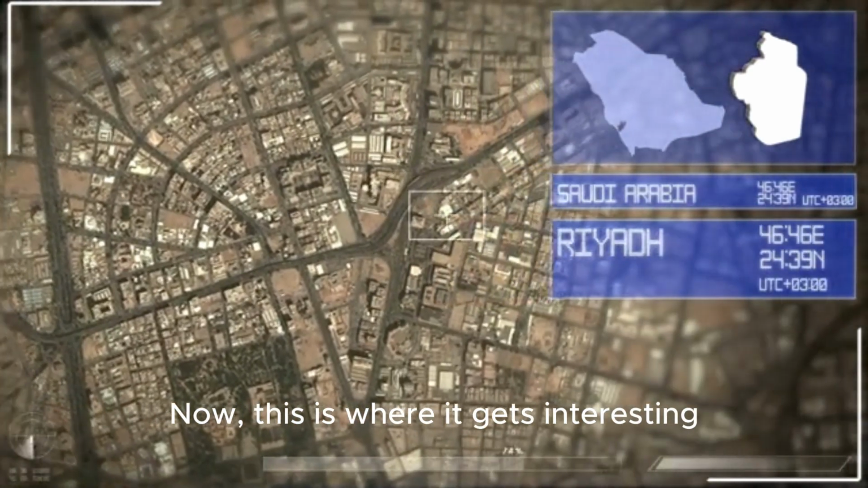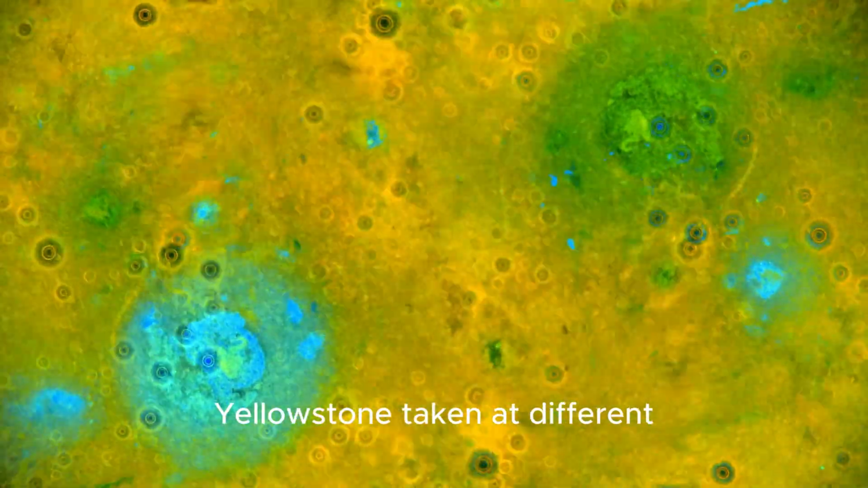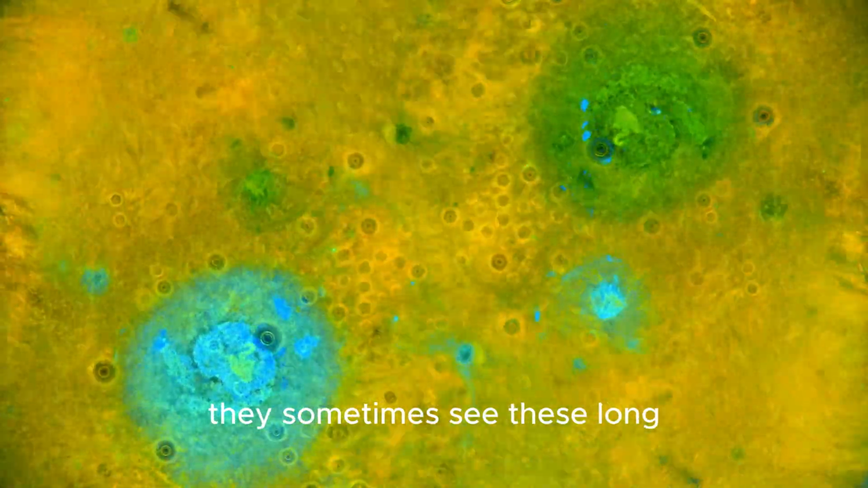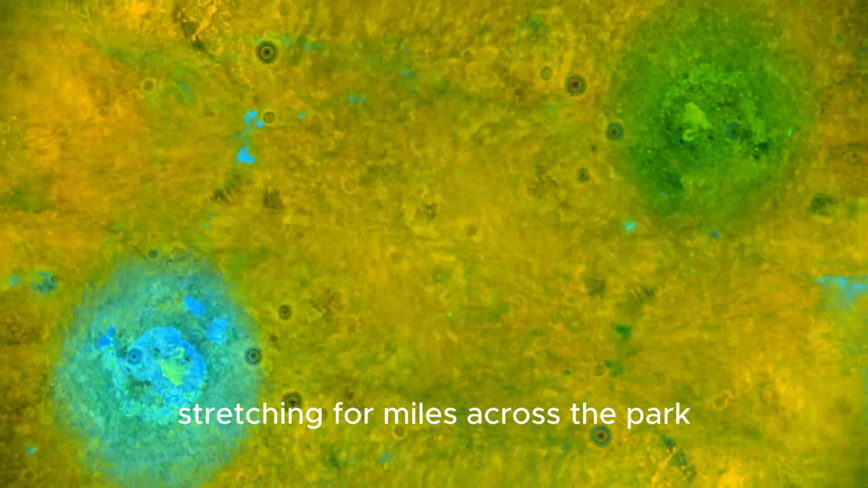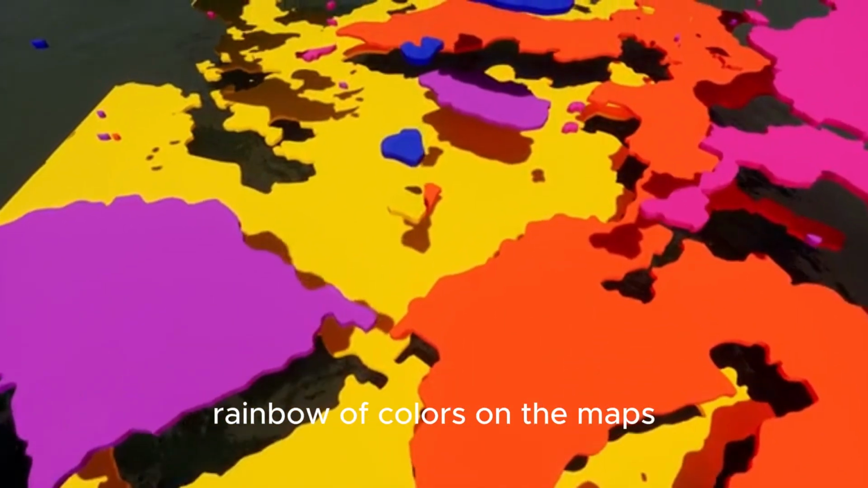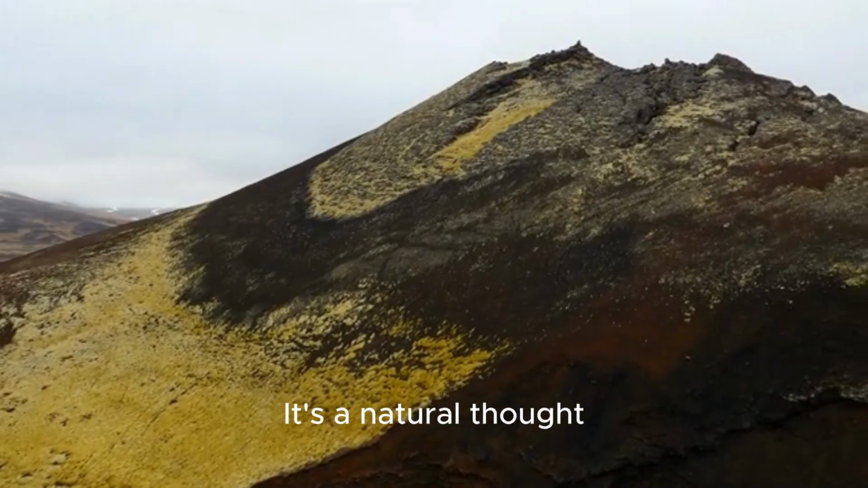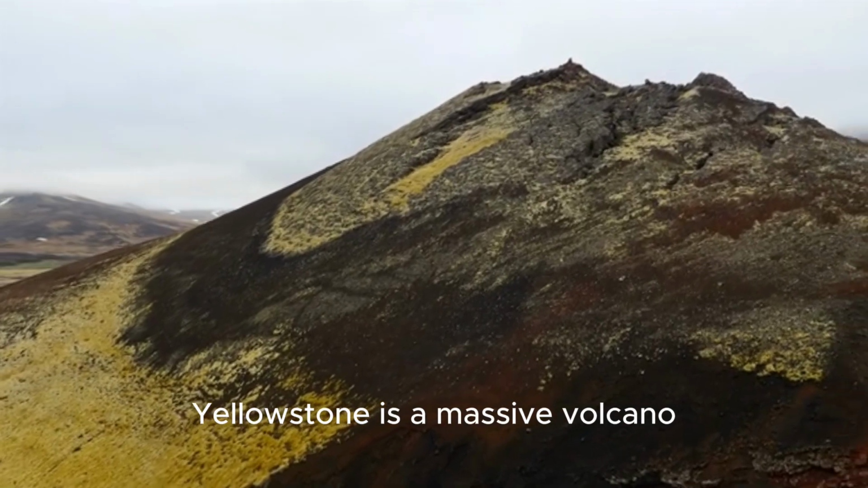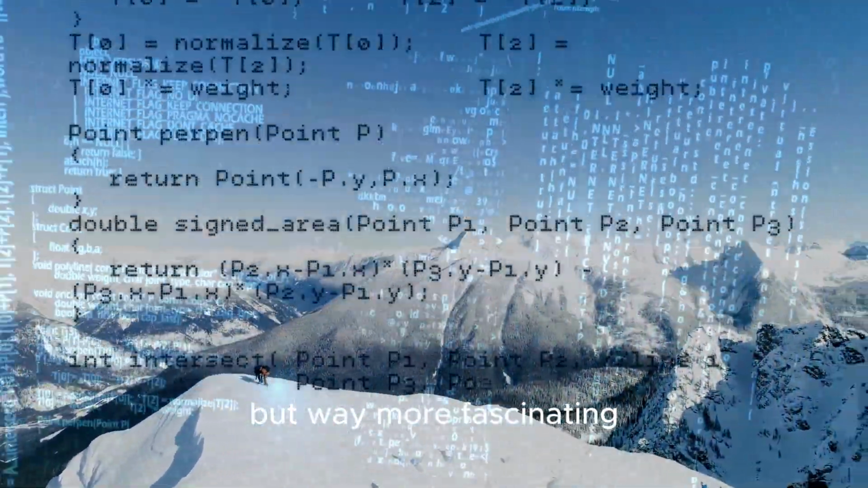Now, this is where it gets interesting. When scientists compare these satellite radar maps of Yellowstone taken at different times, say a few months or a year apart, they sometimes see these long, straight, colorful lines stretching for miles across the park. They often look red or a rainbow of colors on the maps. At first you might think, whoa, did the ground crack open? It's a natural thought, especially since we know Yellowstone is a massive volcano, but the answer is actually something a little less dramatic, but way more fascinating.